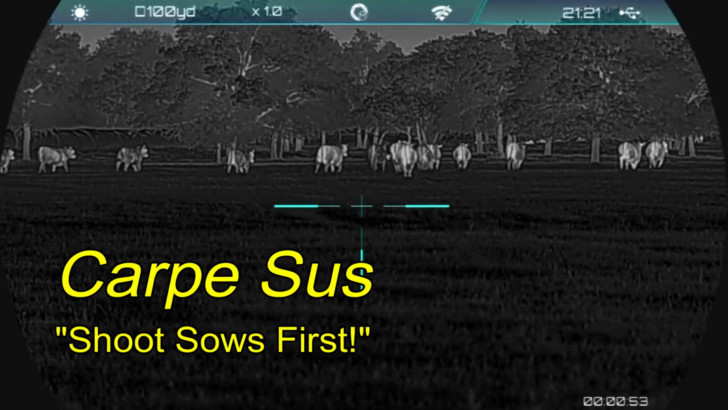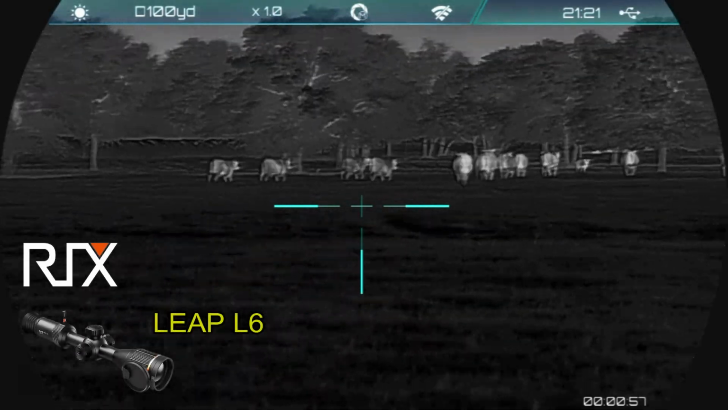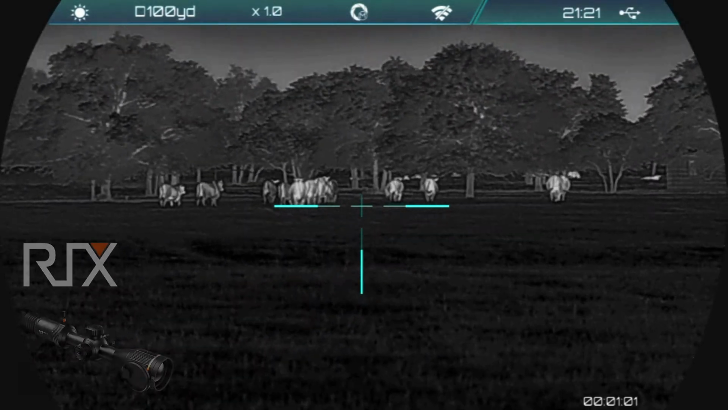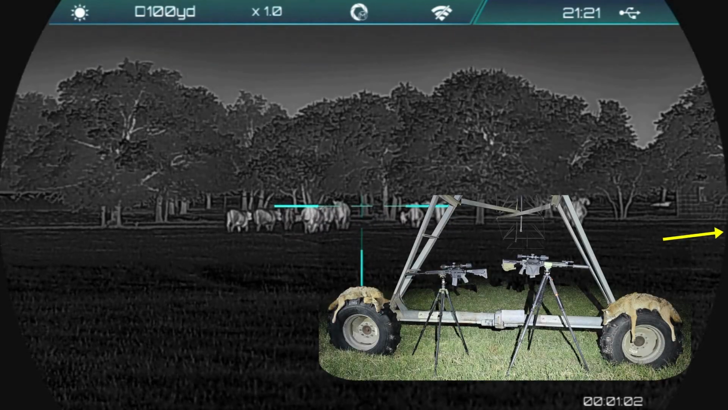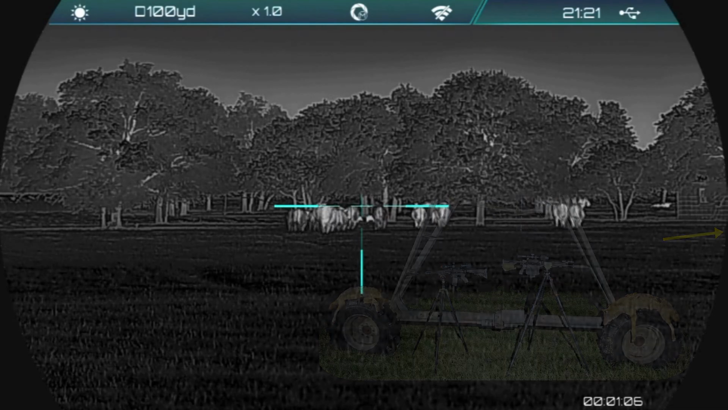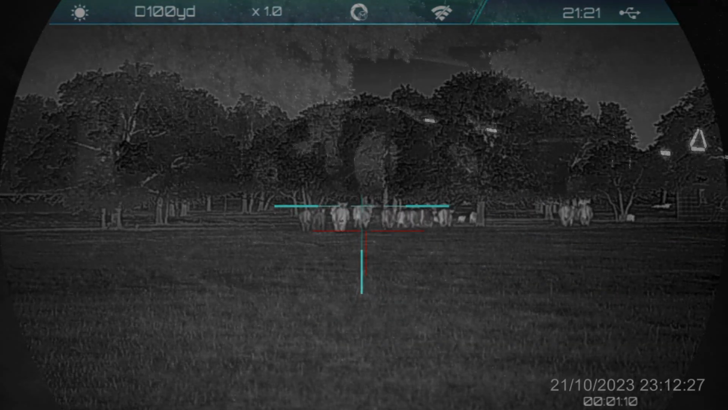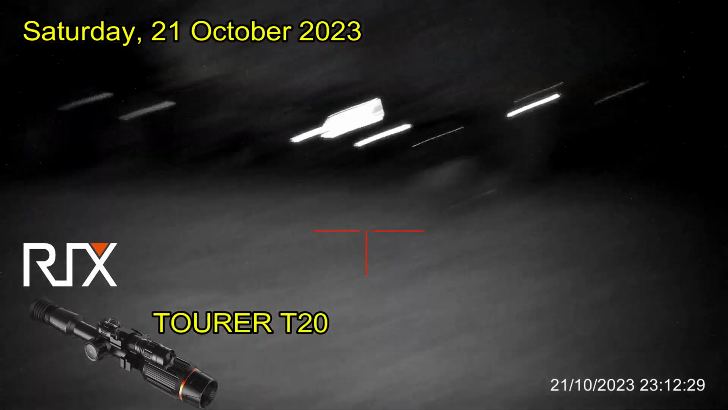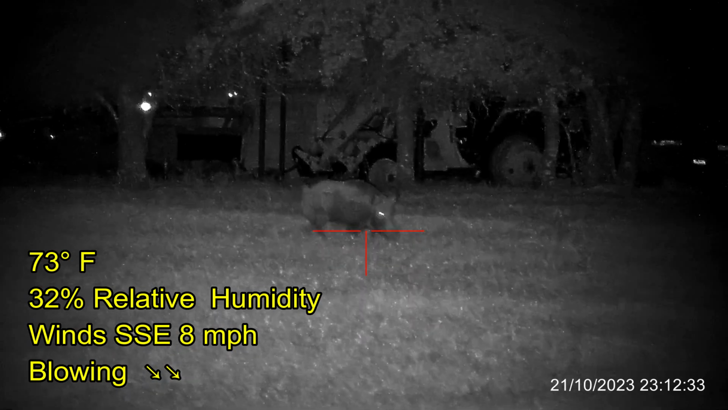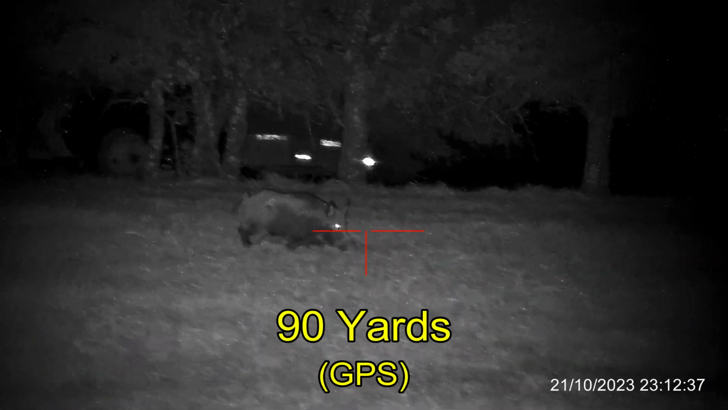Carpaces, when hunting up in North Texas, returned to the property where 2 nights prior these cattle had chased some hogs out of the pasture that Ben and I were going after. And after the cattle did that, we turned our attention to a couple coyotes, and we shot some coyotes underneath the pivot. And I'm standing right next to where those coyotes went down, going after a pig that has returned to the property. I was hoping to see the rest of the sounder, but I've got this one lone boar. I just need to wait for him to clear some equipment.